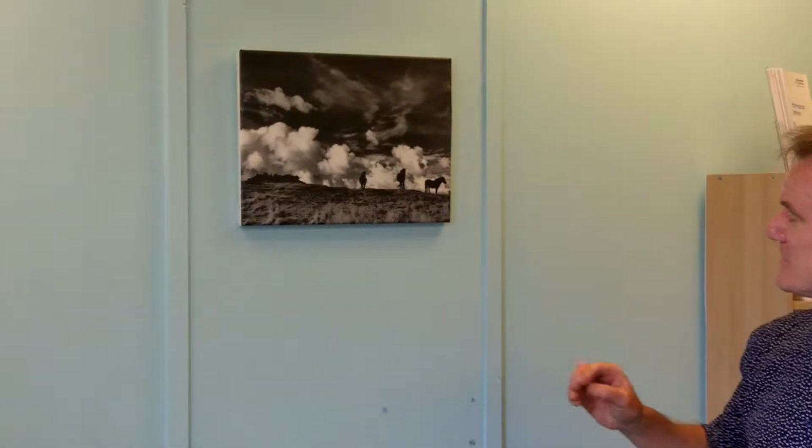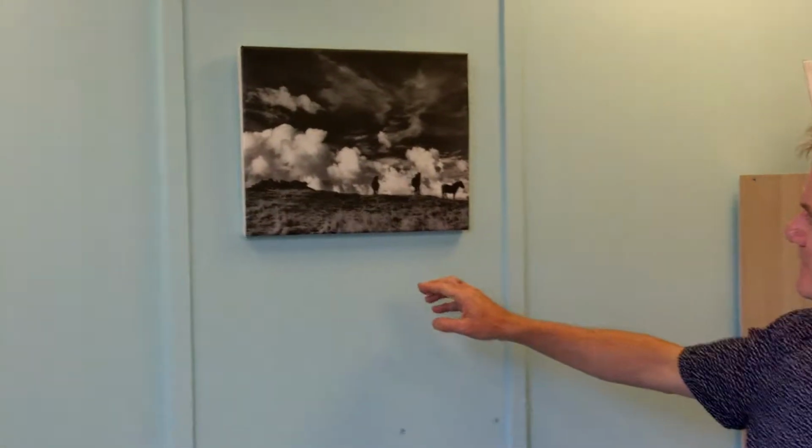Colin, behind you, there was a picture that you took of some of the wild ponies on the Traprain Law in East Lothian. You've got some other examples as well. Would you be able to show us just a couple of quick examples of how powerful and how striking this technology can be? As I was mentioning earlier on, if you take it in black and white, it tends to